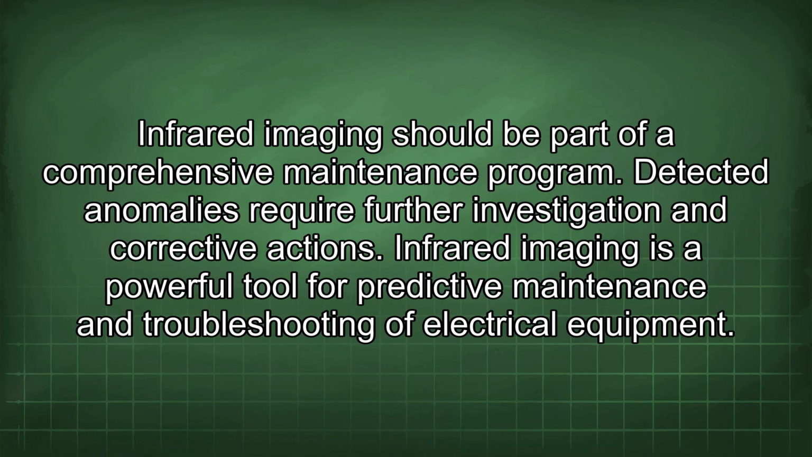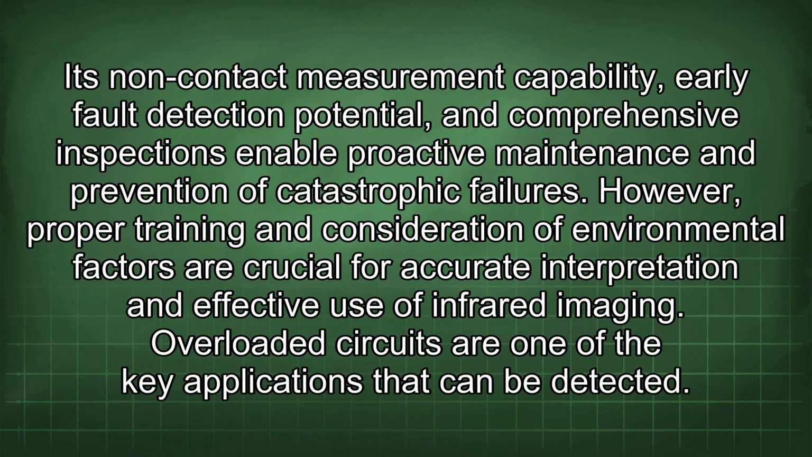Infrared imaging should be part of a comprehensive maintenance program. Detected anomalies require further investigation and corrective actions. Infrared imaging is a powerful tool for predictive maintenance and troubleshooting of electrical equipment. Its non-contact measurement capability, early fault detection potential, and comprehensive inspections enable proactive maintenance and prevention of catastrophic failures. However, proper training and consideration of environmental factors are crucial for accurate interpretation and effective use of infrared imaging.